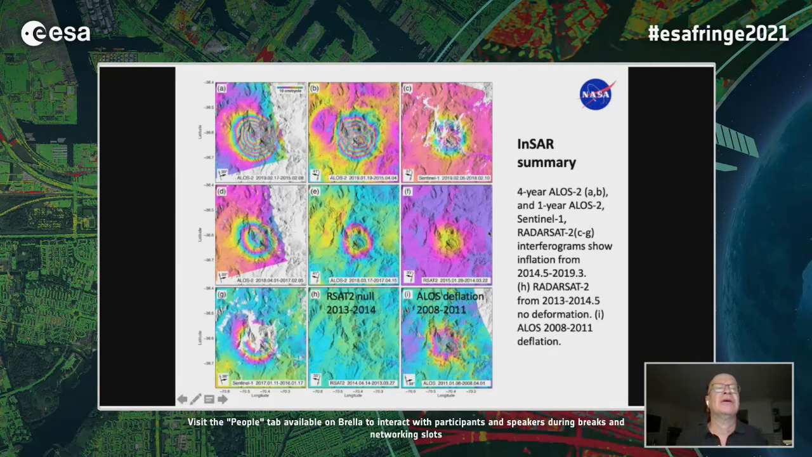But when we look back at some RADARSAT 2 data that Sergei Samsonov processed, we found that from 2013 to 14, in fact, it was null. So we had deflation from 2008 to 11, null deformation in this year. But then from early 2014 to very early 2015, we started to see inflation emerge.